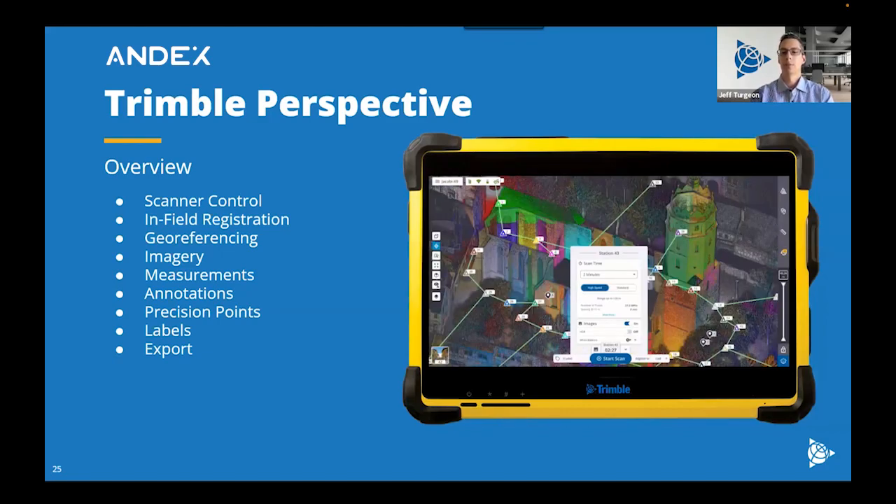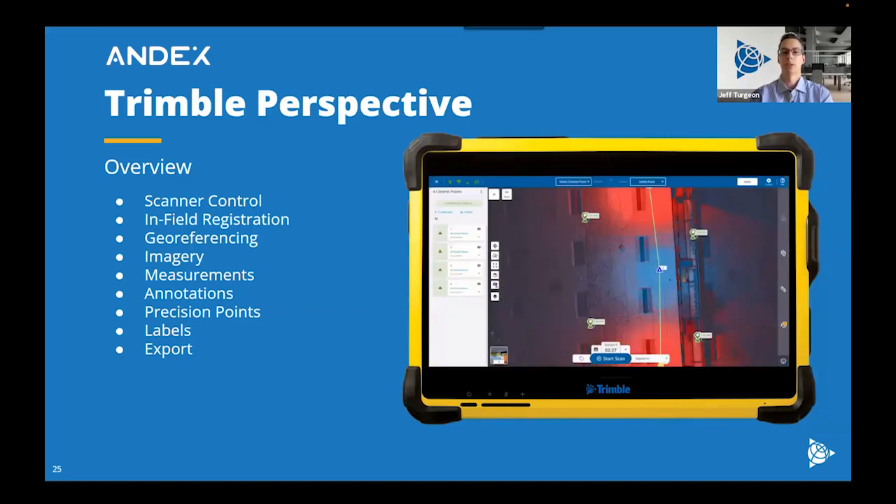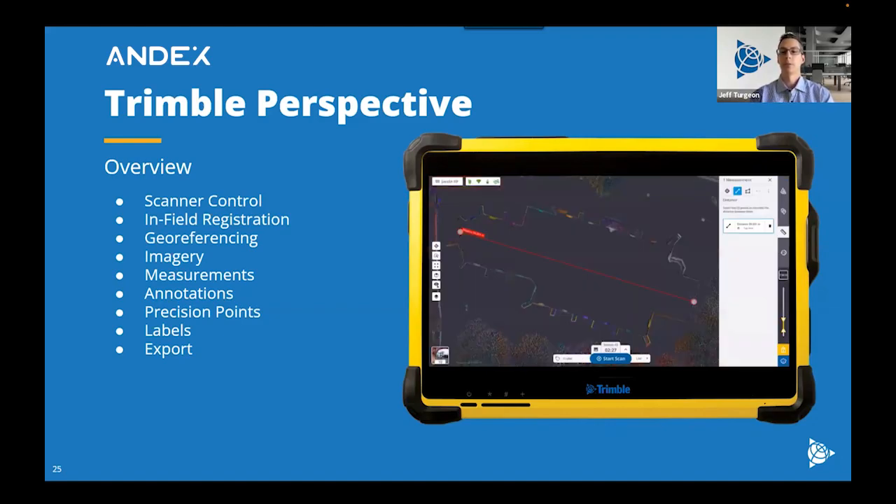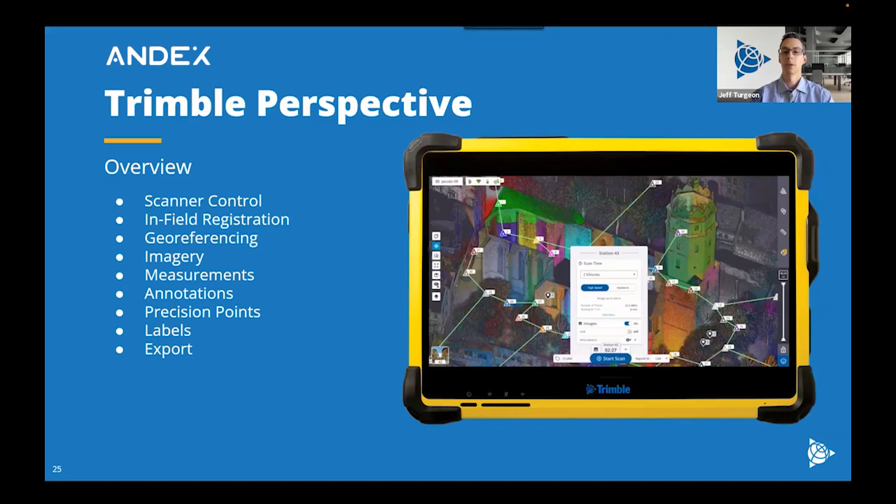And then I noticed some comments in the Q&A about imagery. So we do have some improvements to this, and I'll touch more on that in a couple of minutes. Measurements. So this is being able to provide answers as you're going through collecting your data. So if someone wants to know an offset or height, you're able to give this all in real time.